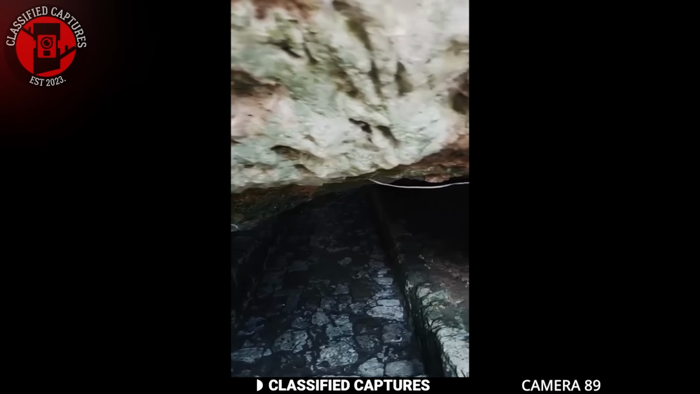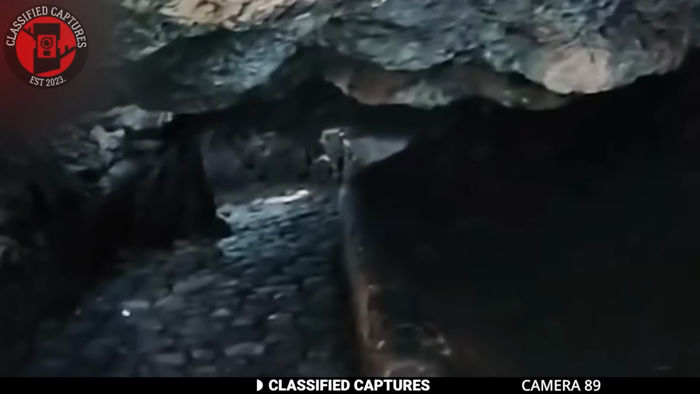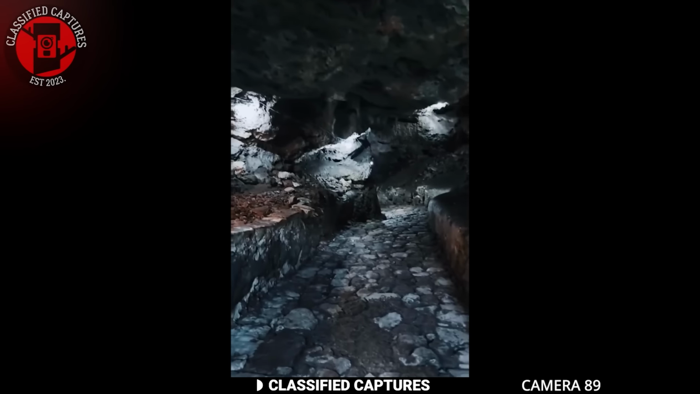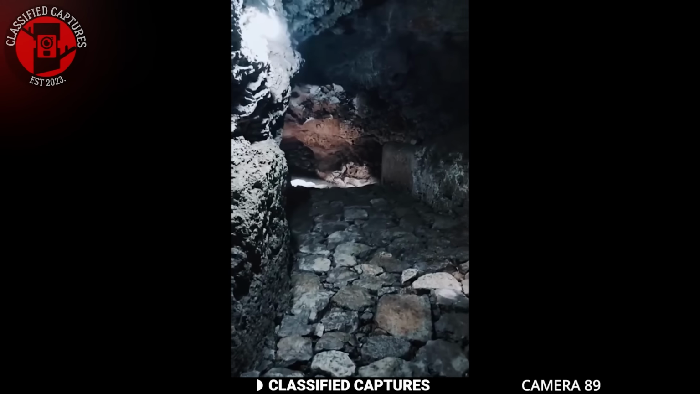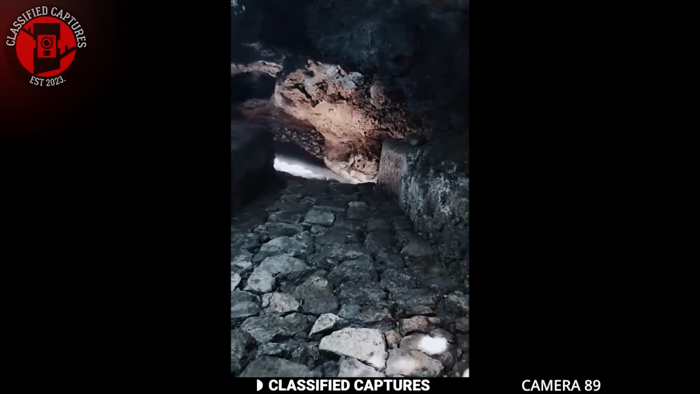In Mexico, this strange structure was found. It looks like some sort of abandoned tunnel that leads into an underground cave system. In there, we had strange stone structures all over. In the darkness, something interesting is revealed. Even though it's hard to see, the person filming says they saw a creature in the deep darkness.